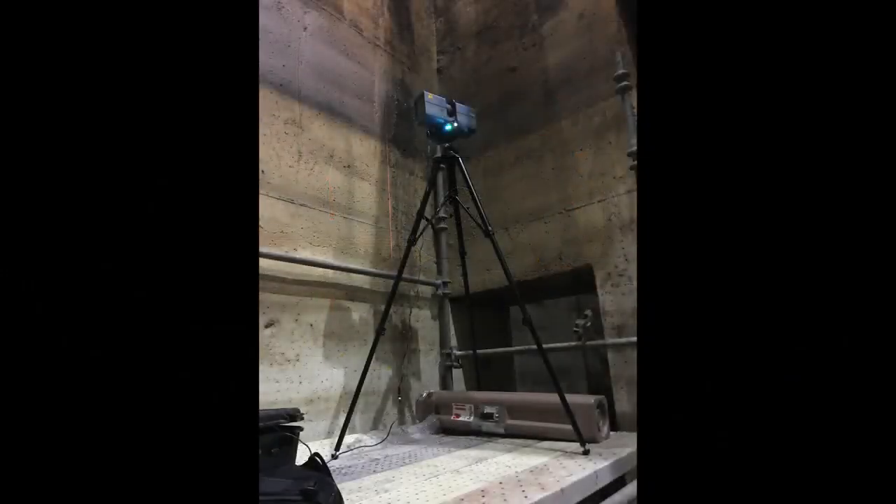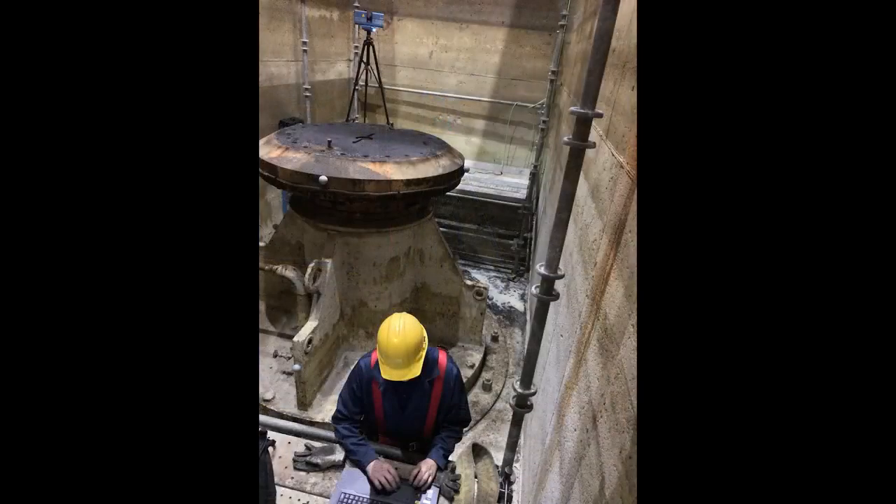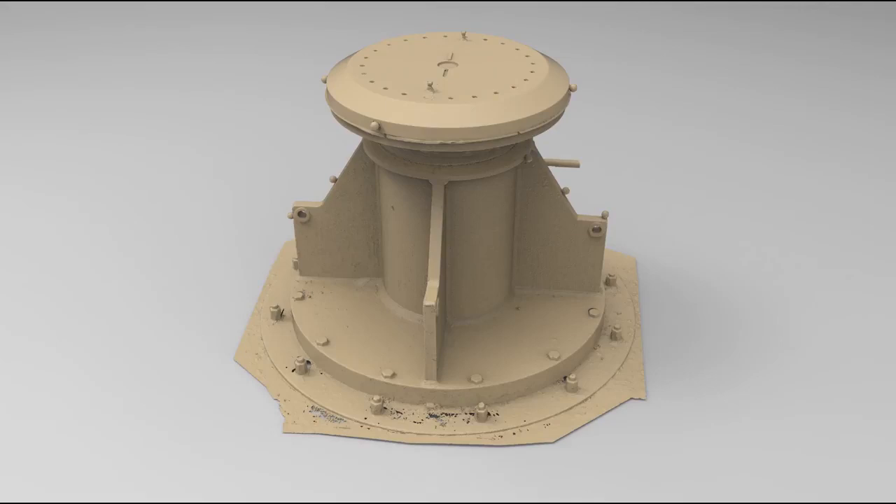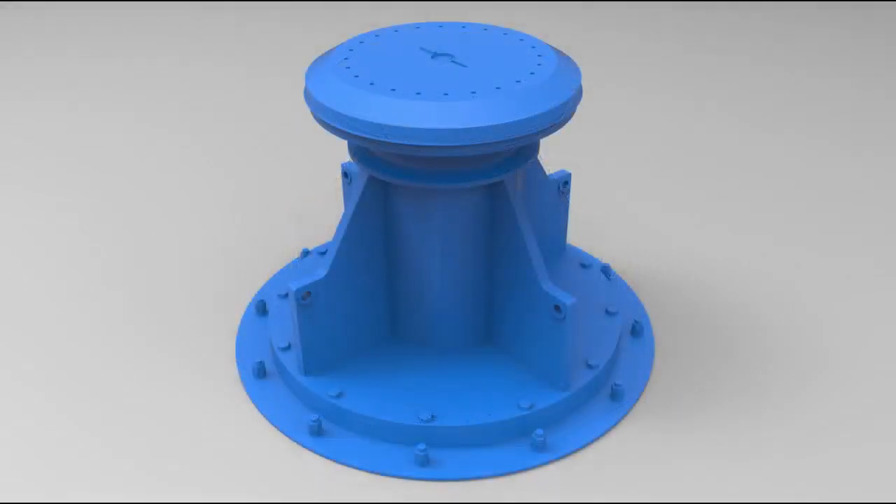So this here is an industrial application for the Surphaser. We're actually down about 60 feet scanning a large industrial pedestal that you see here that has to be very accurately reverse engineered. So again, it's nice to have the portability, the Wi-Fi, the battery power to go down in some remote, very tight locations and do the 3D scanning.